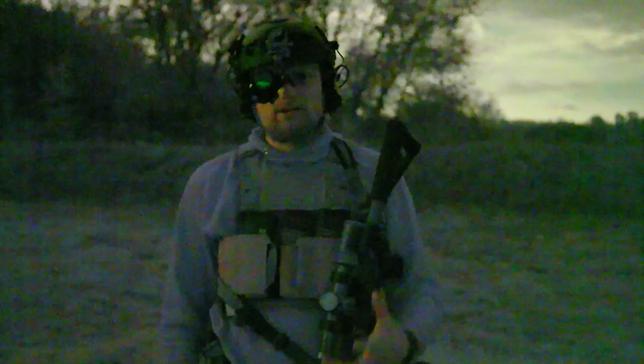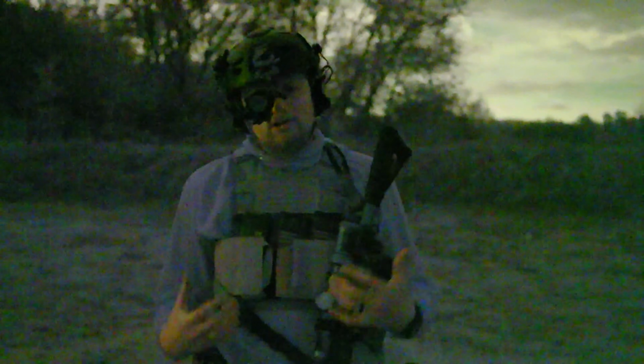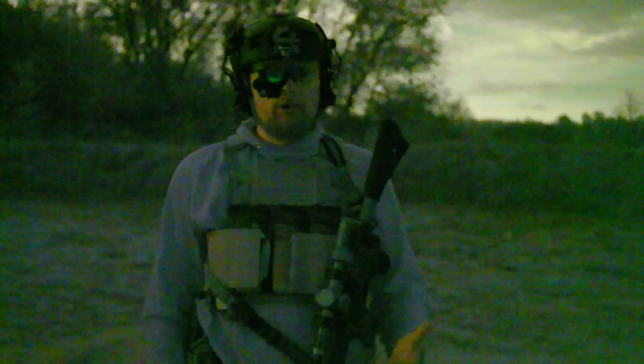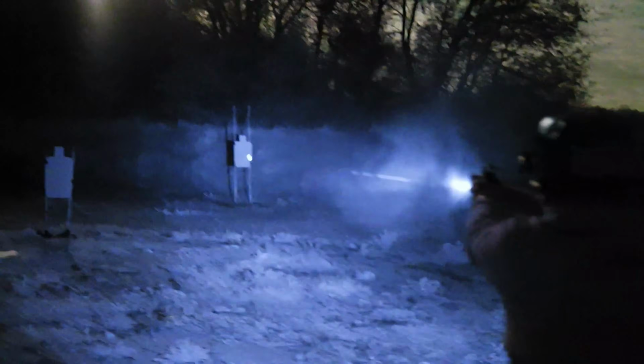Now, if you're running an IR laser on your handgun, which for me personally, I just don't really prefer. I've tested both of them out. I just prefer red dots in just about every way over an IR laser. However, if you are running an IR laser, if you're running it on your non-dominant eye, that'll work for you.